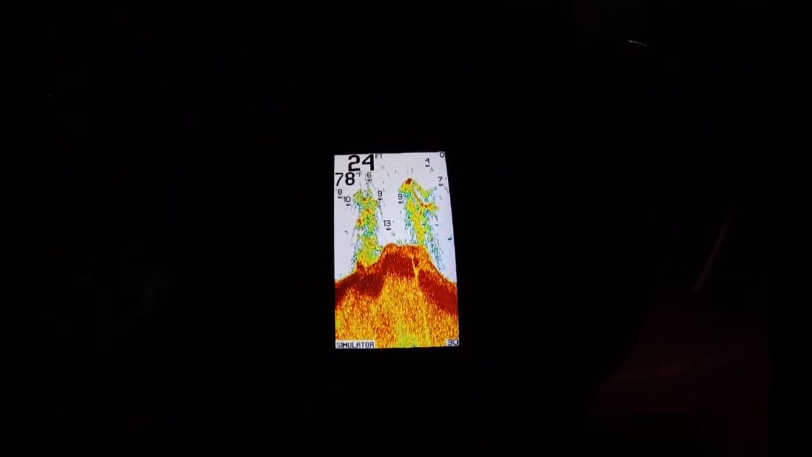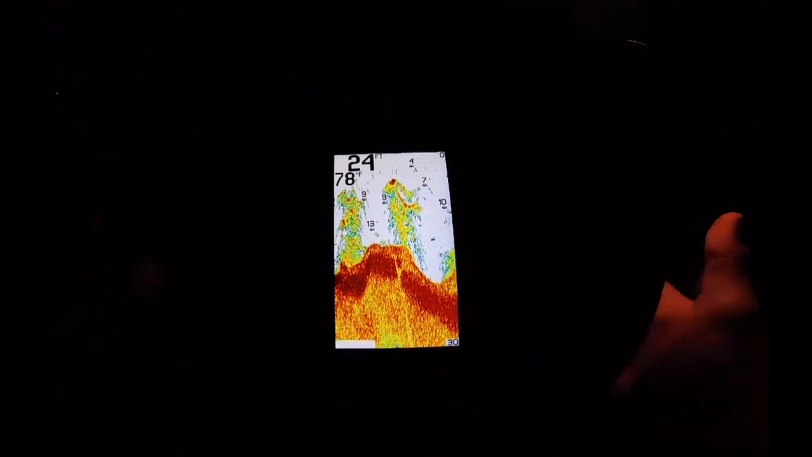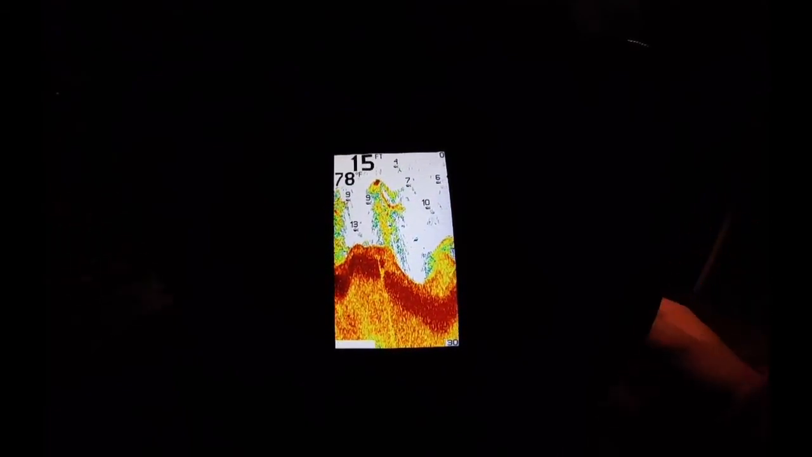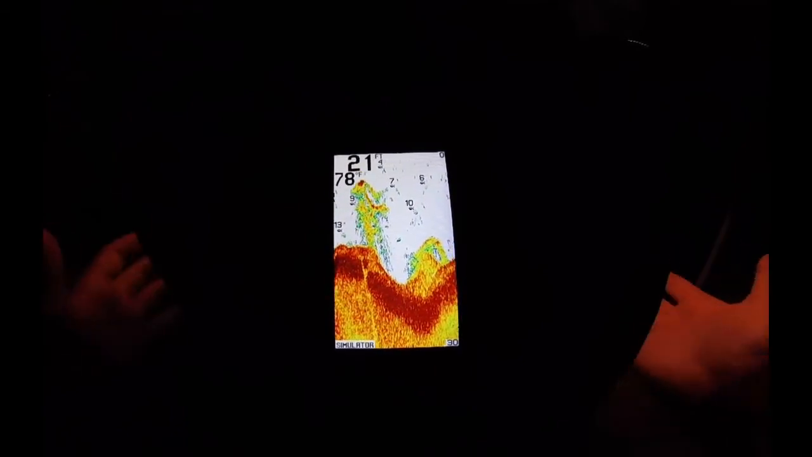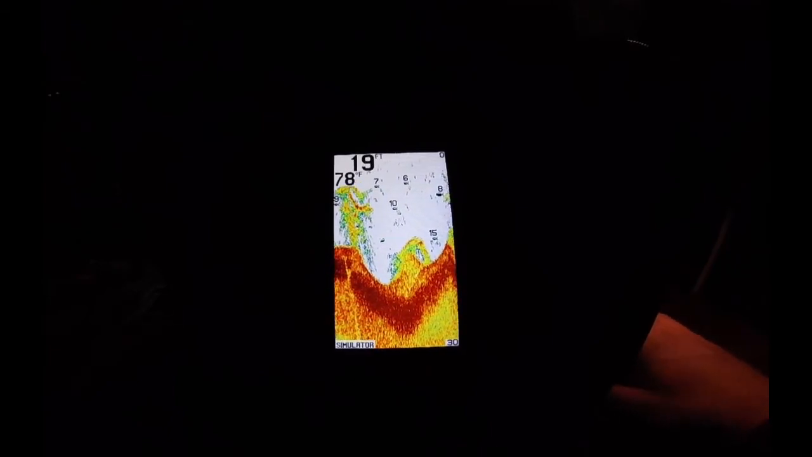I would show you the controls, but I don't have the transducer in water, so it's going to be way harder. But it's easy to use, it's affordable, it's light, you can carry it everywhere. The battery, I think, lasts around 8 or 9 hours. So this is a full day of fishing for you. 9 hours is a lot. You're not going to be on the water for 9 hours.